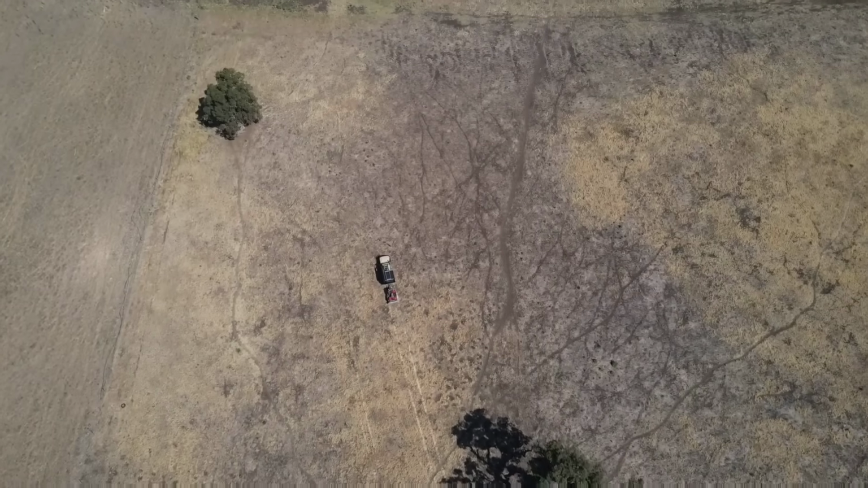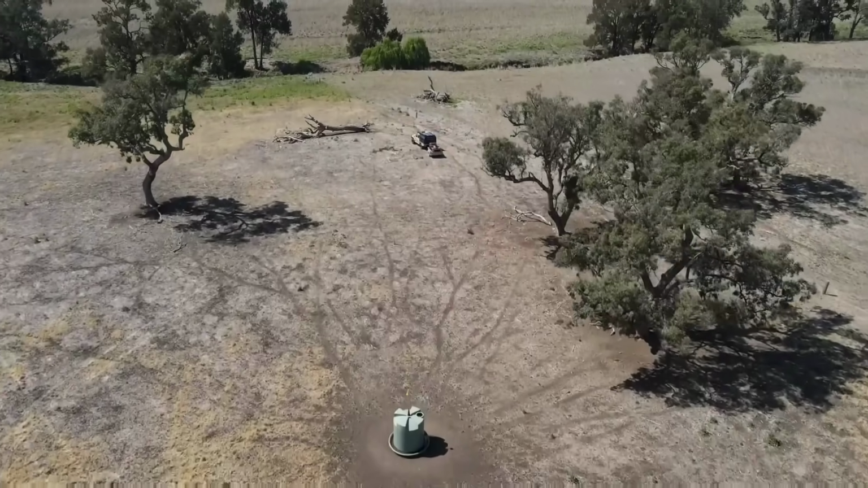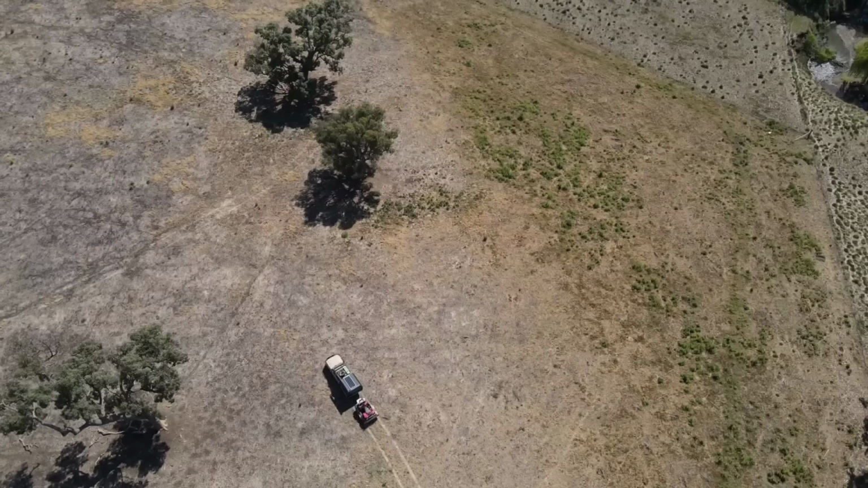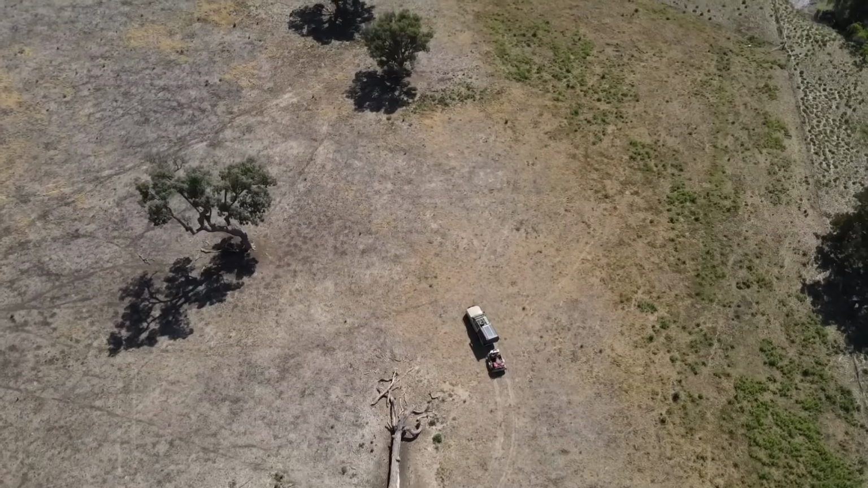I'm just driving in at the moment trying to find a campsite. It's meant to be really hot, so hopefully I can find a few good trees to set up under, get a little bit of that shade, bit of shelter, not quite as warm through the day. That'll do for site location.